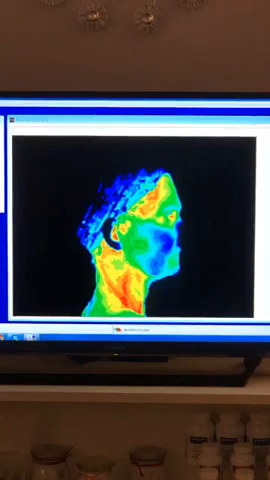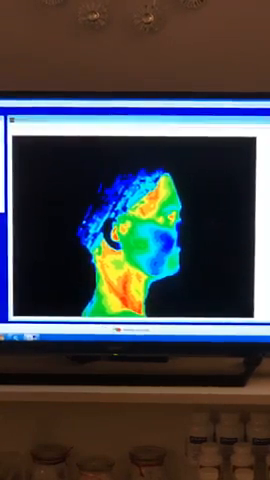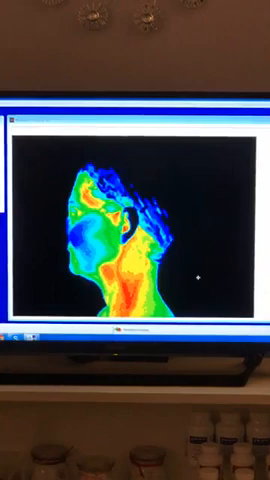Okay, back around to the door behind you where you hang your gown. Okay. All the way this side. All the way that side. Okay, and then to the back wall.